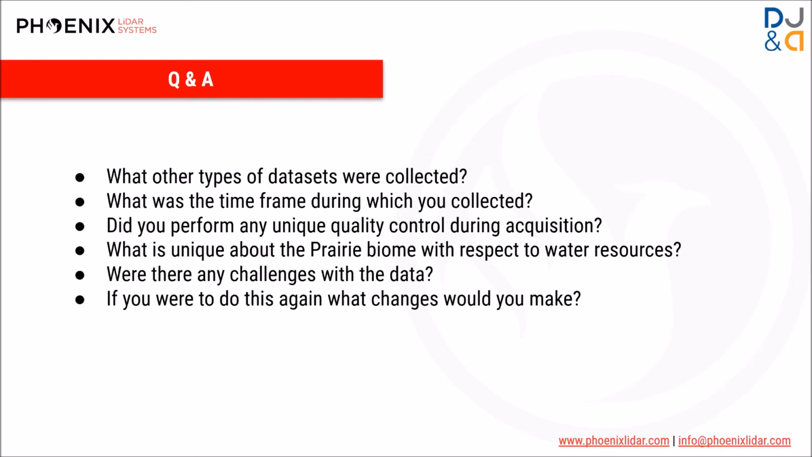You talked about the control points that you were using for accuracy. Did you perform any other unique quality control during acquisition? Beyond the couple things that I mentioned, no. We had that specialized rig for getting truthing points on the snow surface as opposed to the ground underneath.